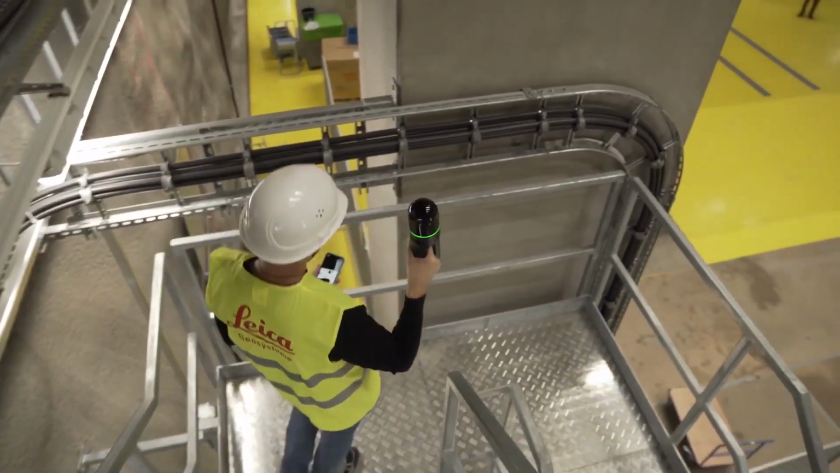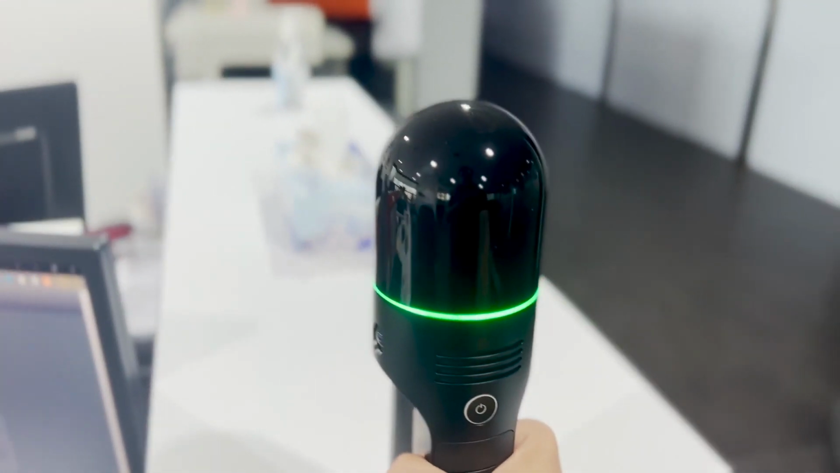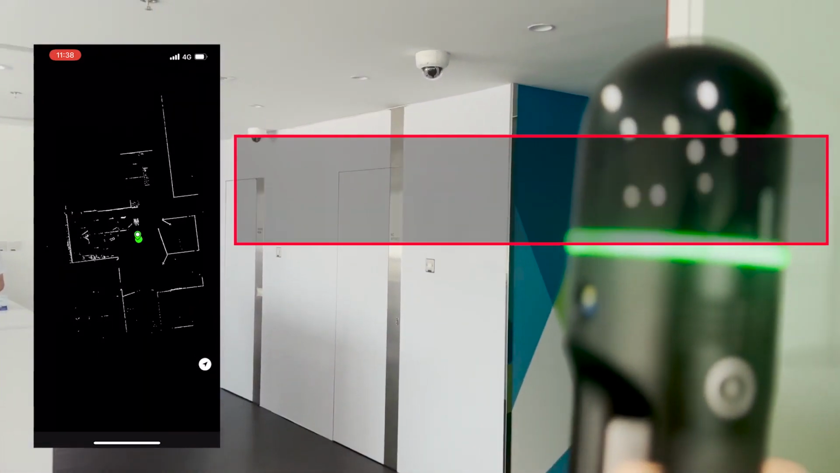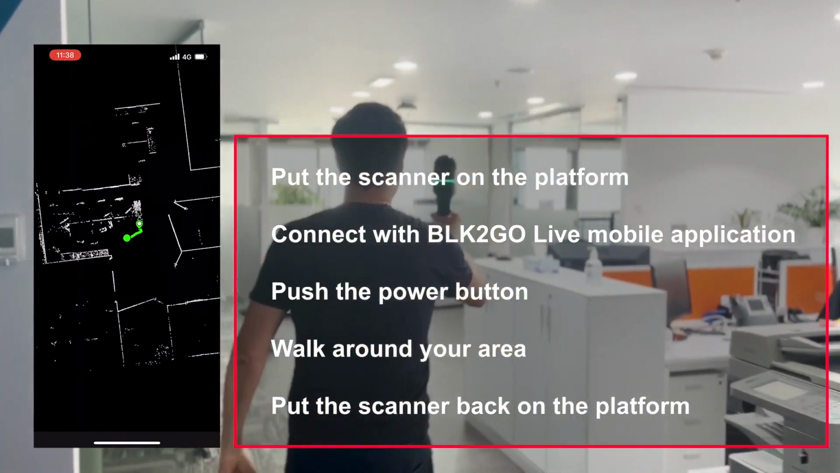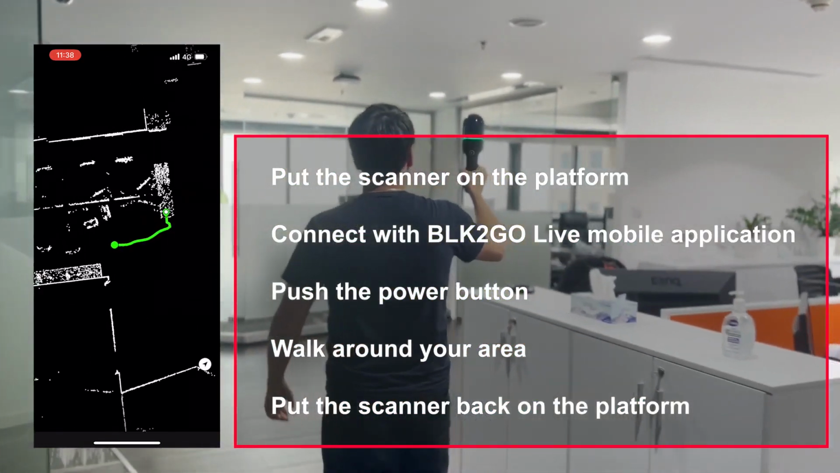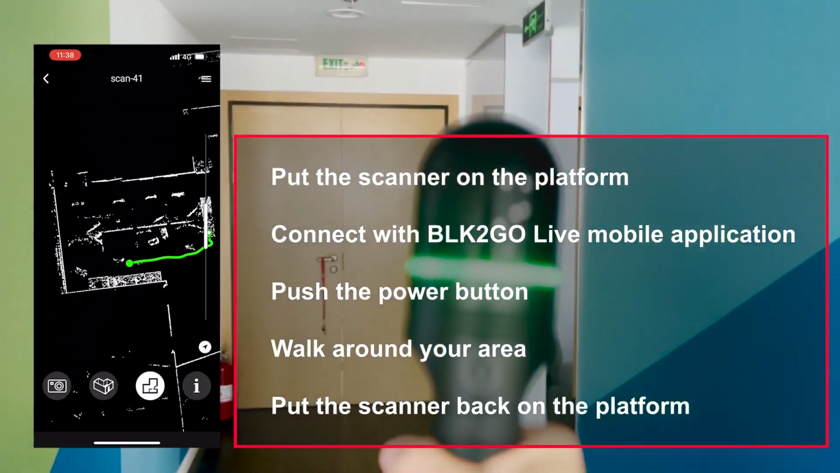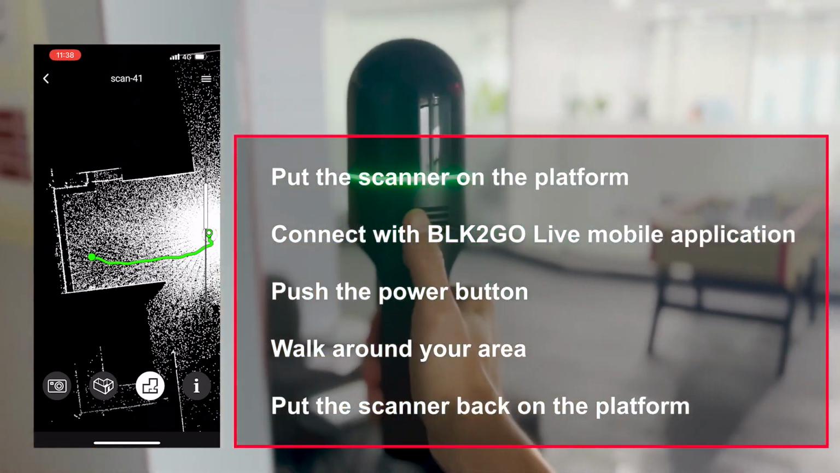So in this tutorial I will show you how to combine the Leica BLK2GO handheld scanner with the Immersal SDK. The first thing you need to do is scan your area with the BLK2GO handheld scanner. The scanning process is very simple. You should do the below steps. Put the scanner on the platform and turn it on. Open the BLK2GO Live mobile application and connect it to the scanner. Push the power button to start the scanning. Walk around your area with the scanner. Go back to the starting position and put the scanner on the platform.